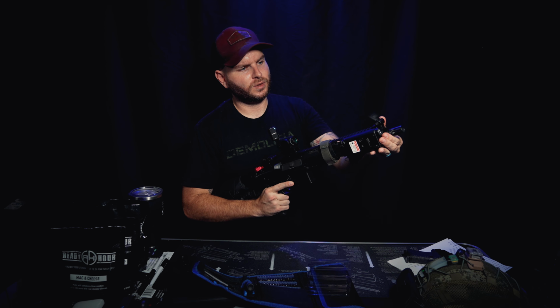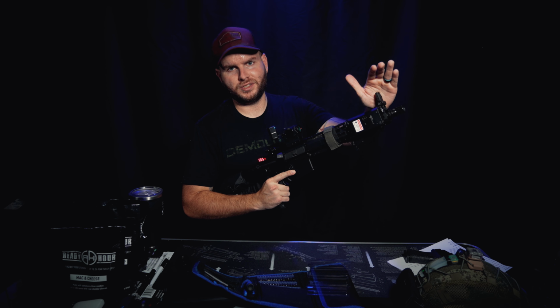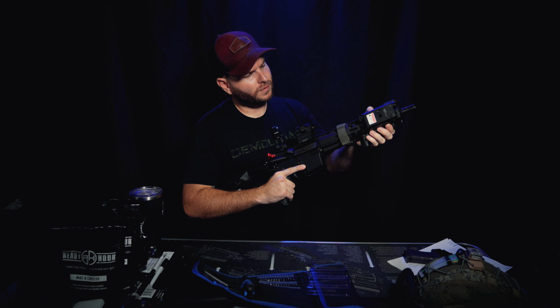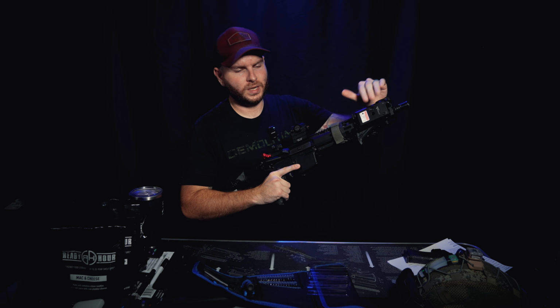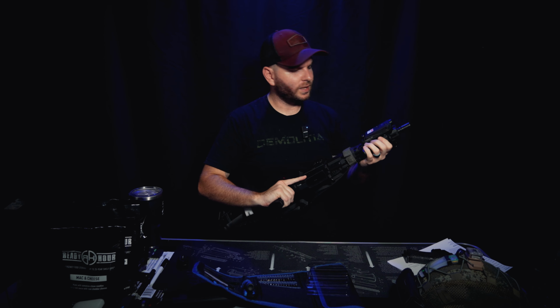But the only problem is with flip-up sights, and I like to have backup irons, especially when just running red dot, just in case this fails. These don't fail. That's just one thing to be mindful of. Maybe I'll see if I can get like a pic rail extension. I don't want to make it too big. It's not that bad, but it is there.